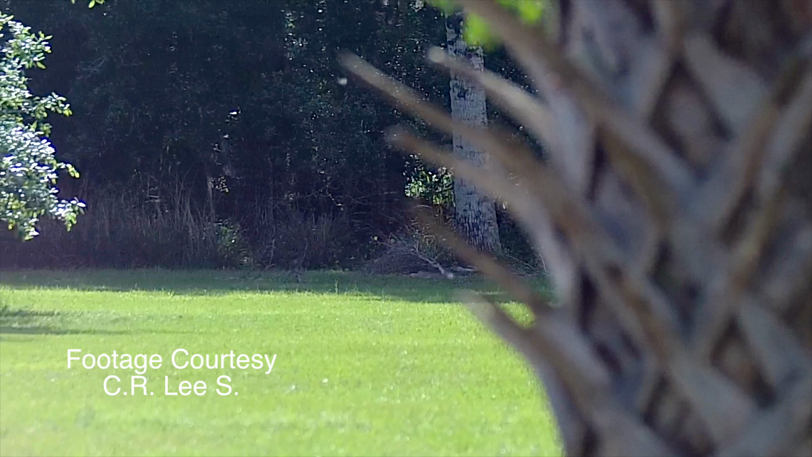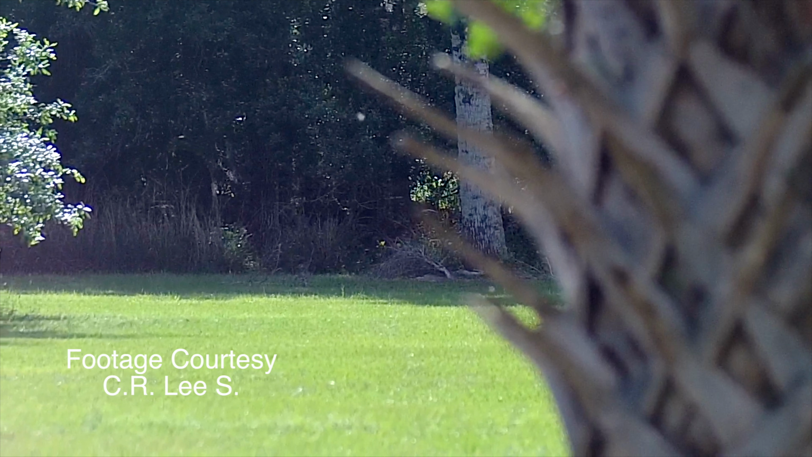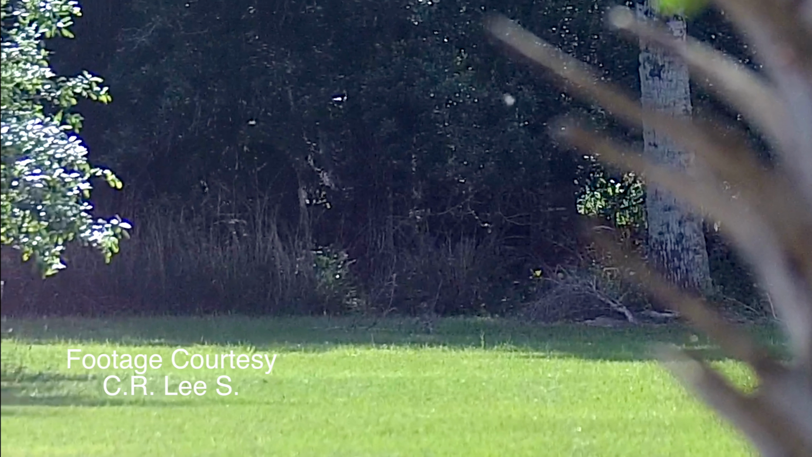So at Camp Crypto Reality, we have opportunities to document the creatures. This particular creature literally came up to our camp. We could smell the group of them, and there are several in this footage. You just have to take the time to look. But Lee was sitting there and noticed movement in the direction the smells were coming from and filmed these creatures.